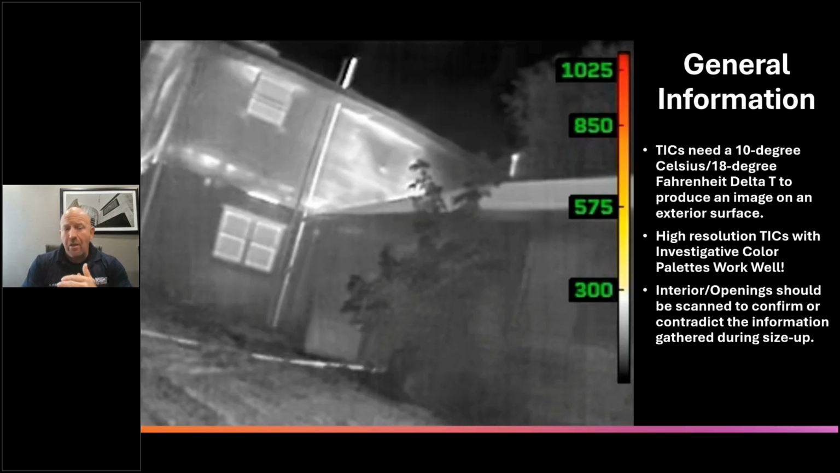Now, if they can see that at around 18 to 20 degrees temperature differential, would you agree with me, friends, that when a house is on fire, there's going to be more than an 18 to 20 degree temperature differential from the inside to the outside? Some of you live in some places in the wintertime, it's dramatically different than 20 degrees difference. Here's what helps us. High resolution TICs with investigative mode color palettes. You look at an Attack Pro or a Fire Pro 300, they both have 320 by 240 resolution, which is the minimum you should have. And they both have something called survey mode, which colorizes the problem at 150 degrees Fahrenheit or 65 degrees Celsius for my friends overseas.